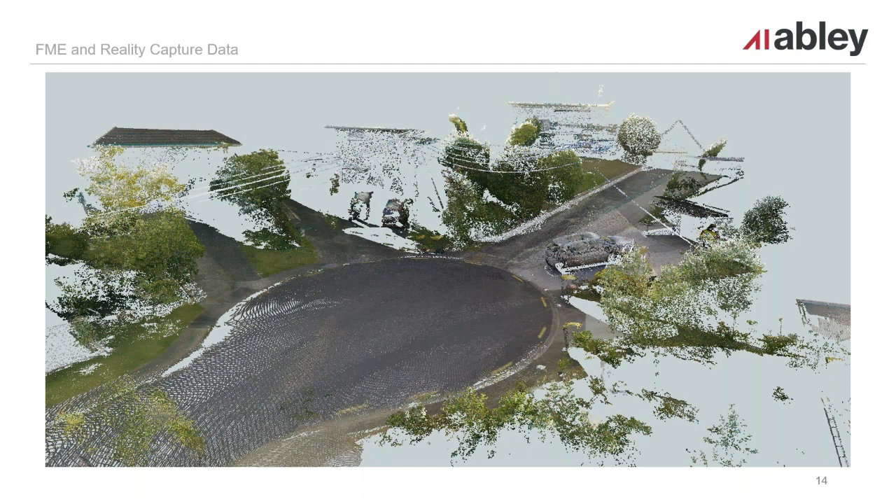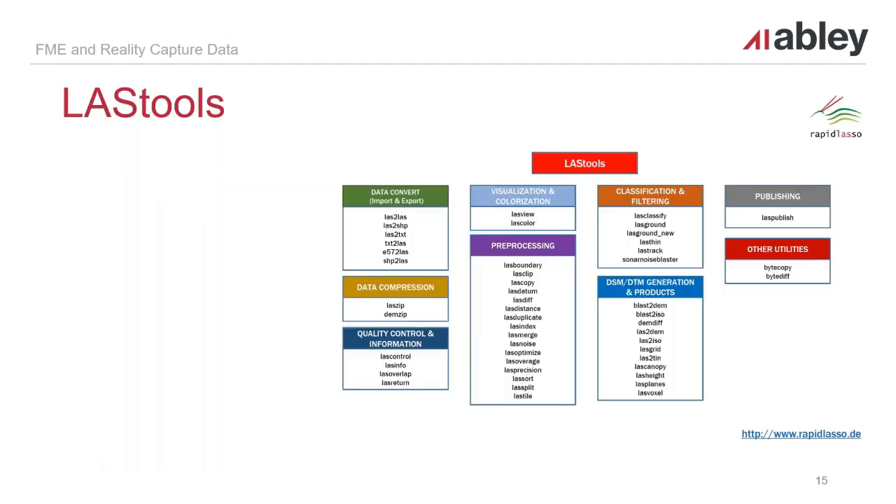As you can see, it's of a cul-de-sac, and we're picking up the road and the curbing, some vehicles, vegetation, and some overhead infrastructure. So I'll touch base on this a bit more, and this is one of the examples that I'm using, and you'll see how I can process that and some of the stuff I can extract from it.